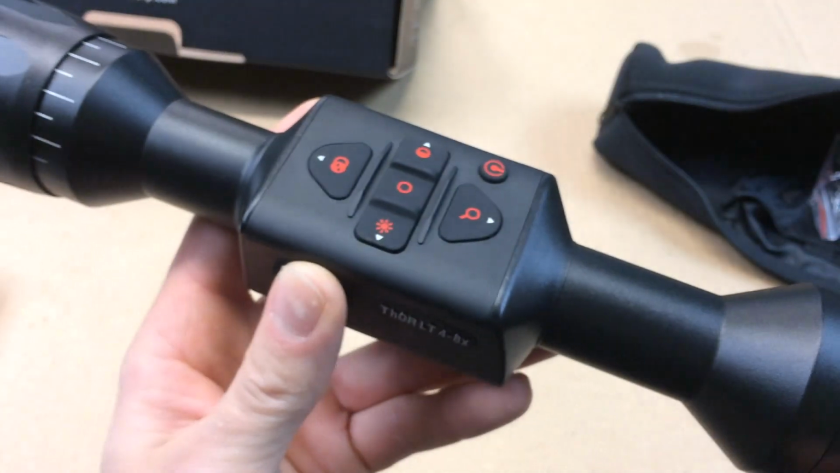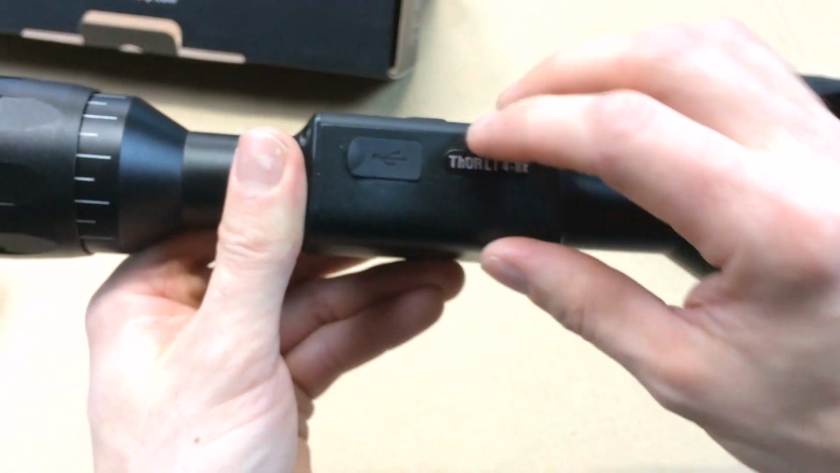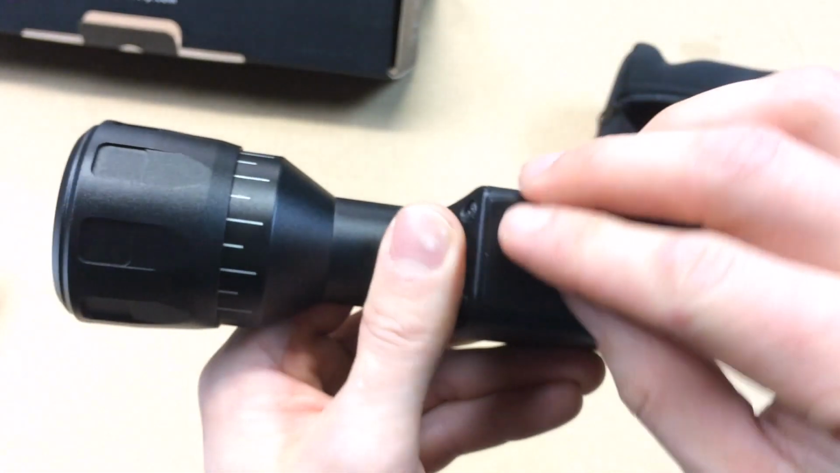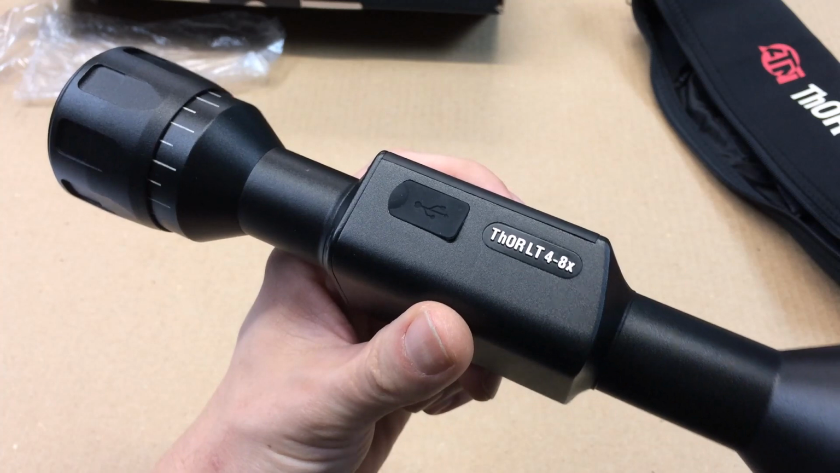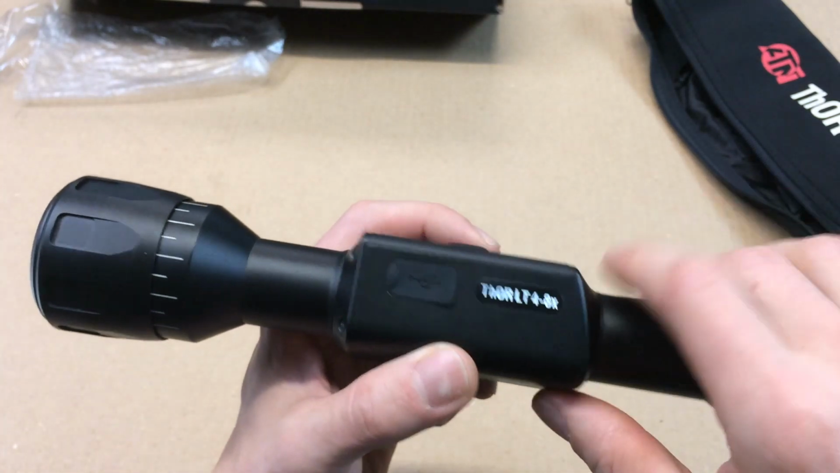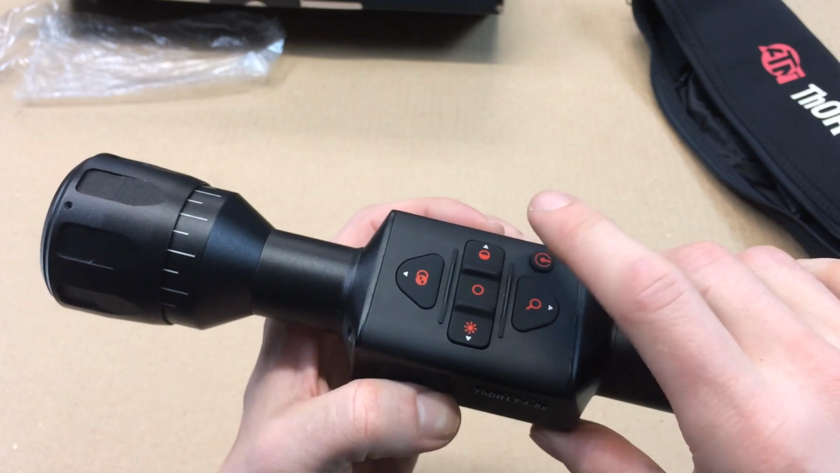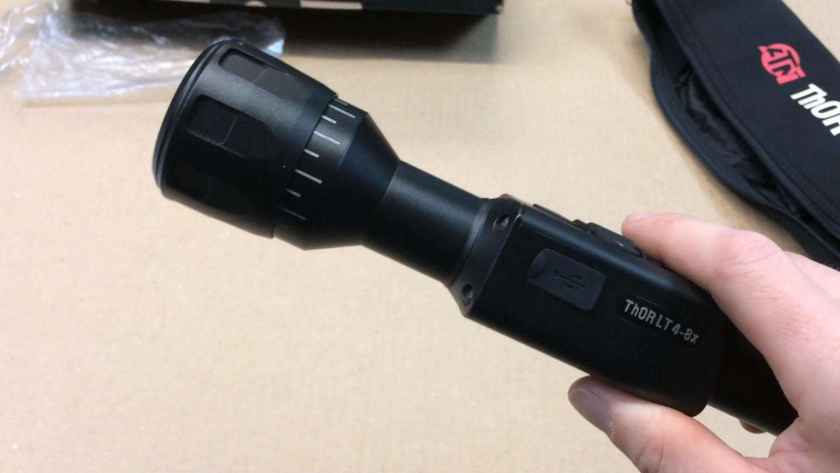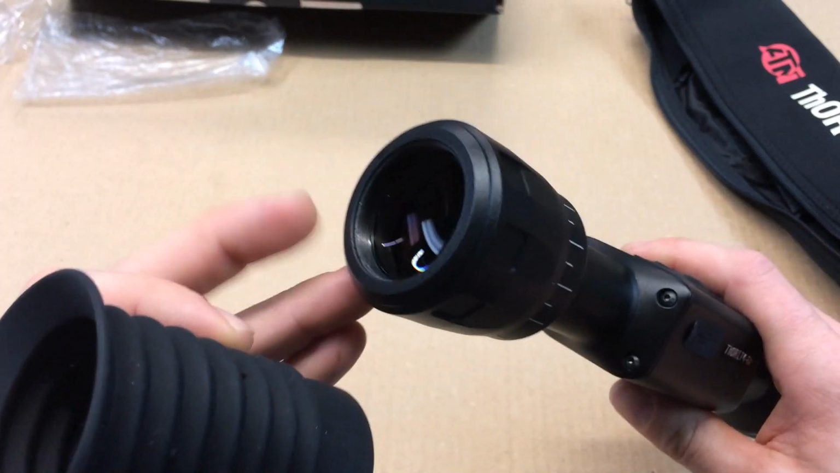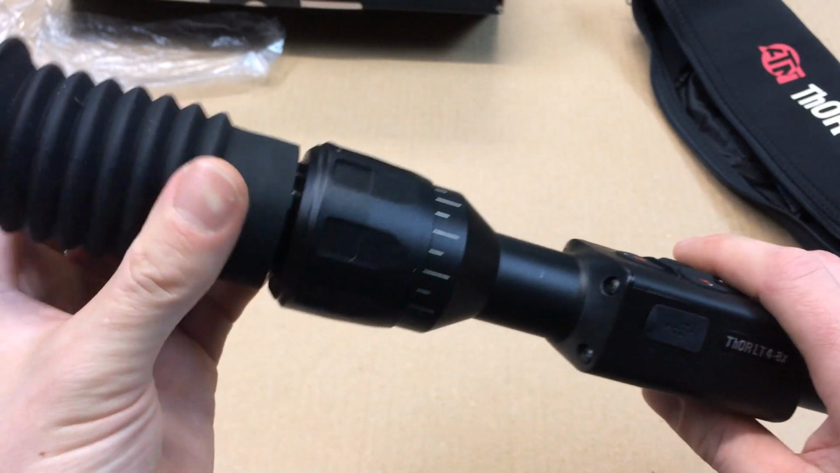So here is what your optic looks like. Here is where the charging port is. So this is a 4 to 8 power. You can either select 4 power or 8 power by hitting this button. And here is the eye cup or the ocular shade. So here's the ocular lens.